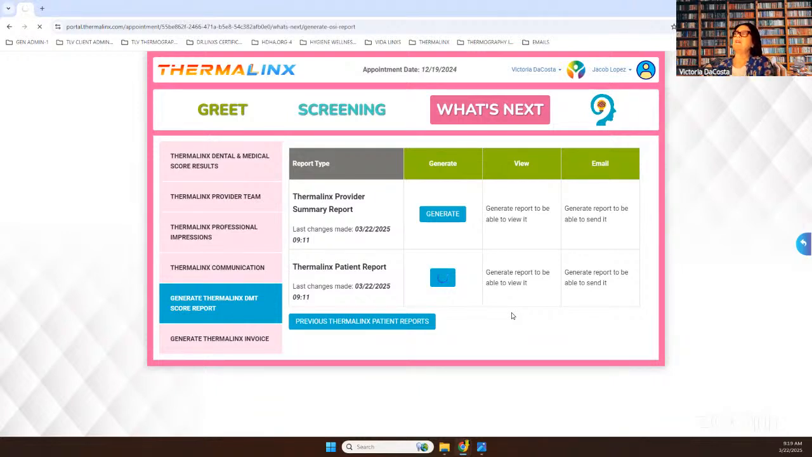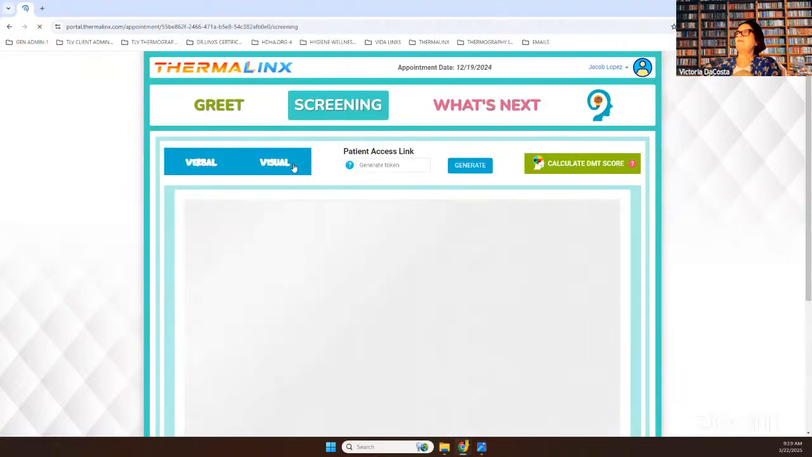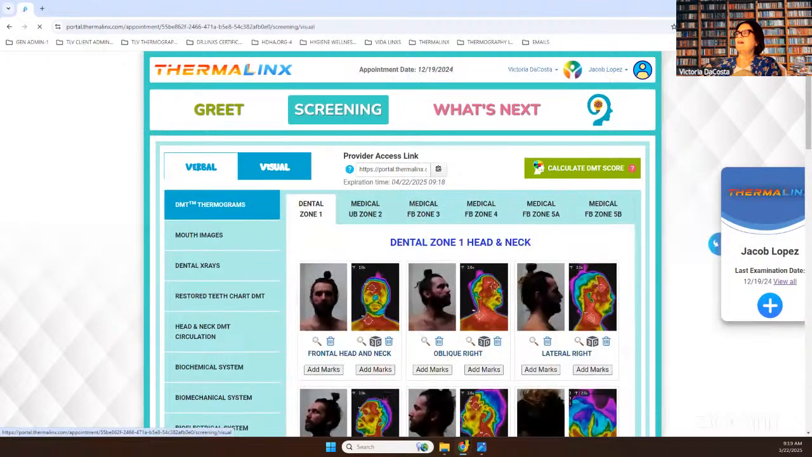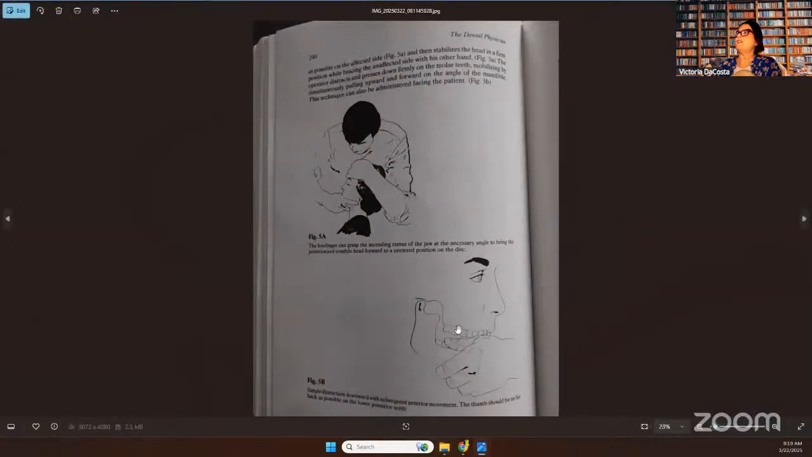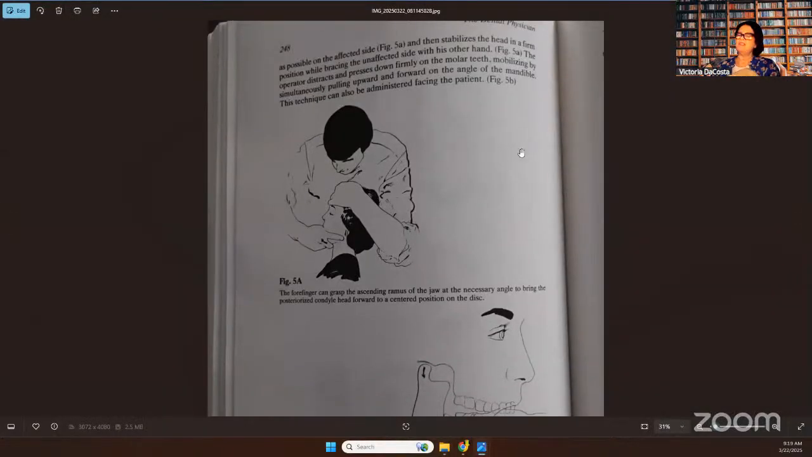That's why we really need a training course for the evaluation here, for the doctors to learn these systems. Are the dentists going to be taught how to adjust that atlas? I believe they should, in a limited fashion, working with a team of doctors, like chiropractors and bodywork specialists, because they're part of the team.